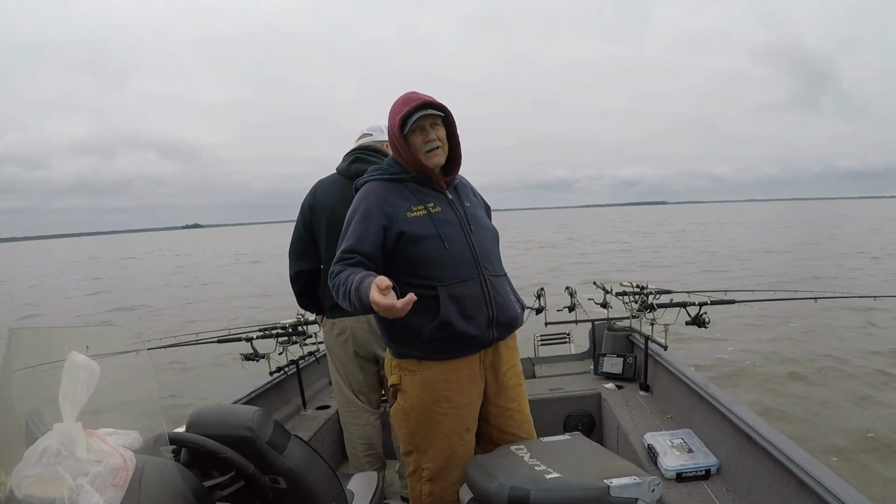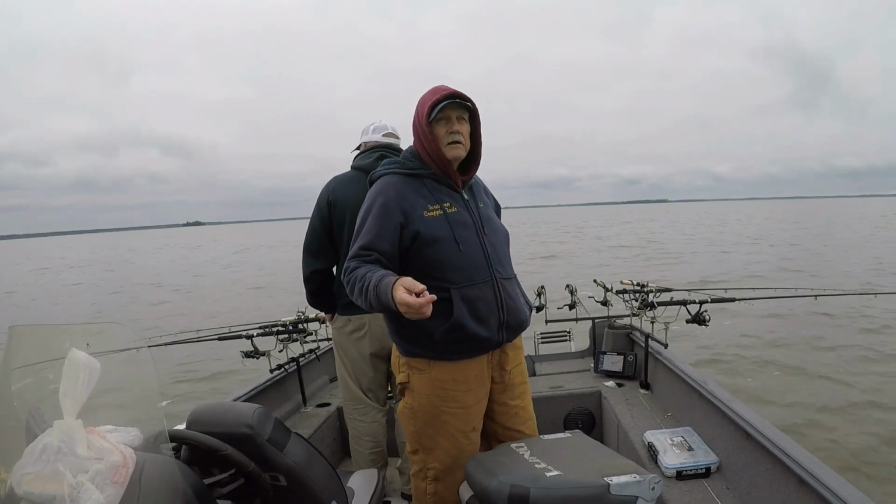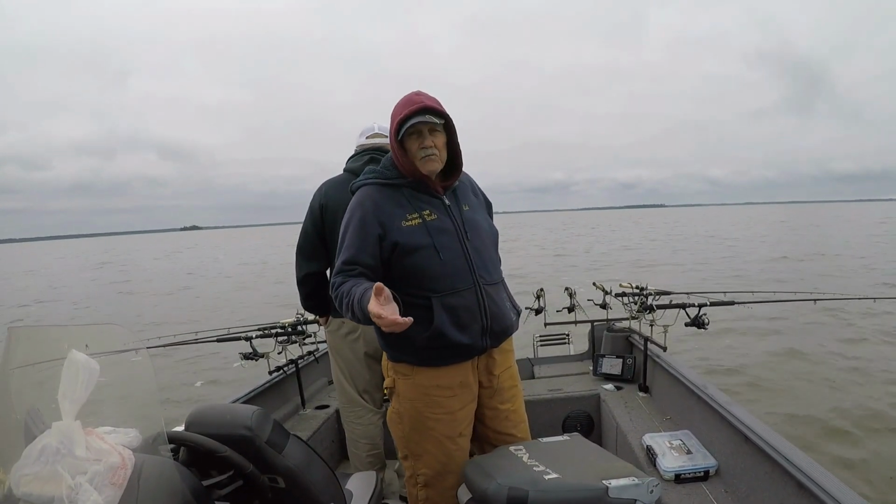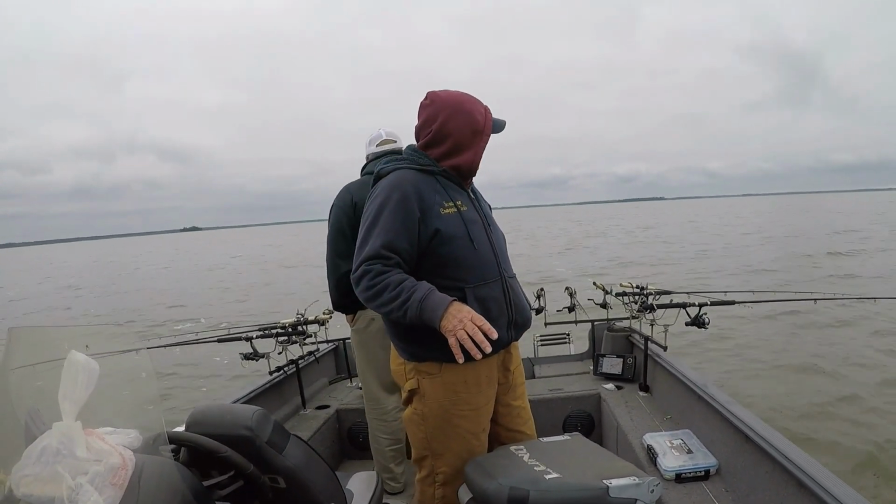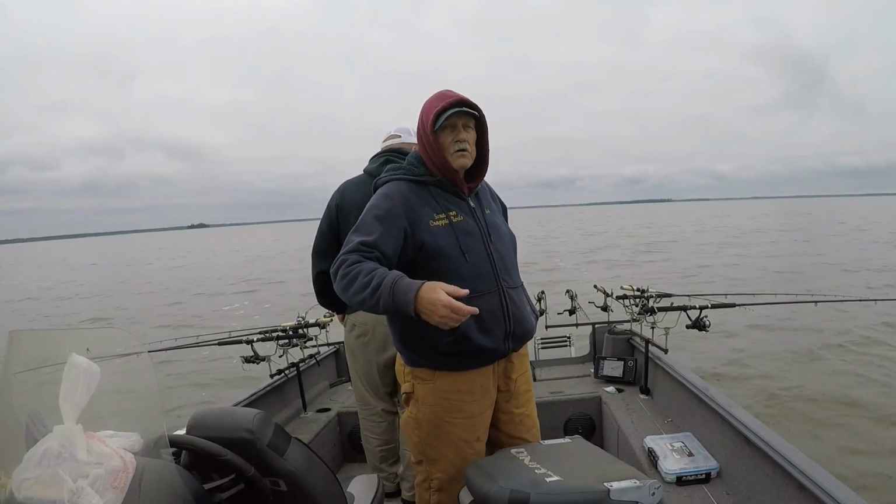But with the line, I use the ghost line. It's a thin line and 1/10 of an ounce. At a 0.4, 0.5, we can run about 16, somewhere in that neighborhood, 17 foot deep. And if the fish are wanting to feed, they're feeding up, they're going to hit it.